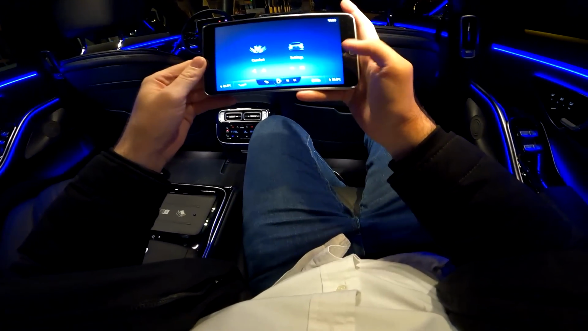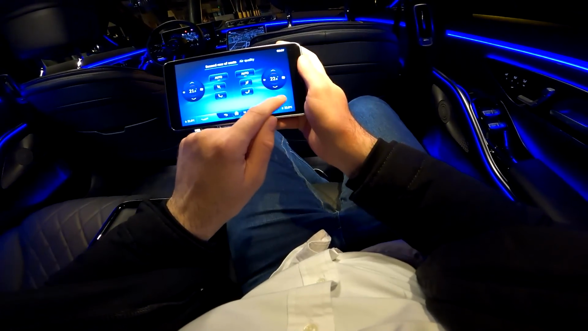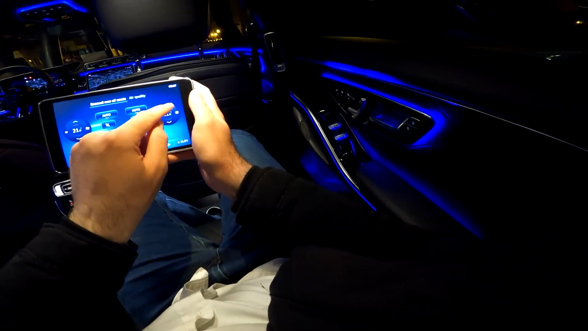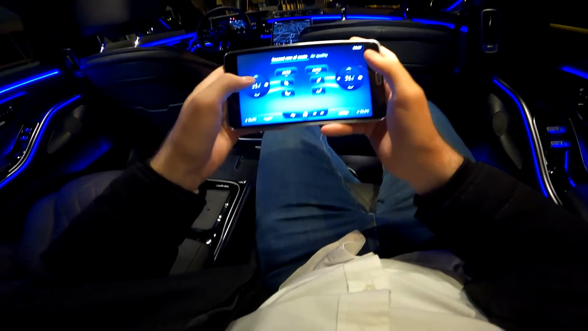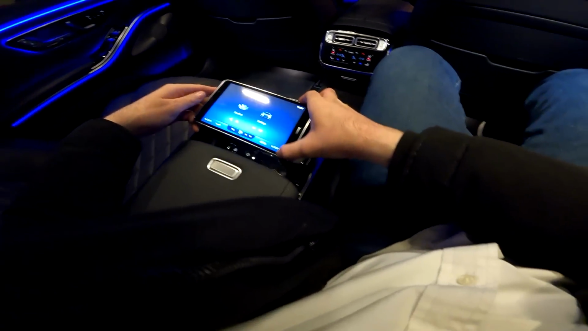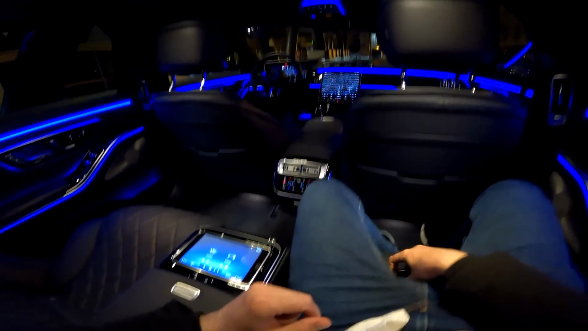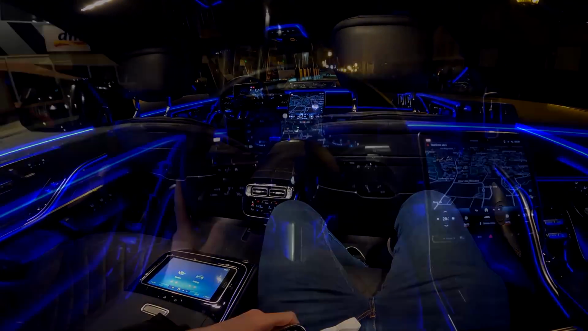And as I said, the temperature, for example. So here is your side. How cool is this? Anyway, I think it's time to resume our ride. Put this back on. But you get the point, this is very luxurious indeed.